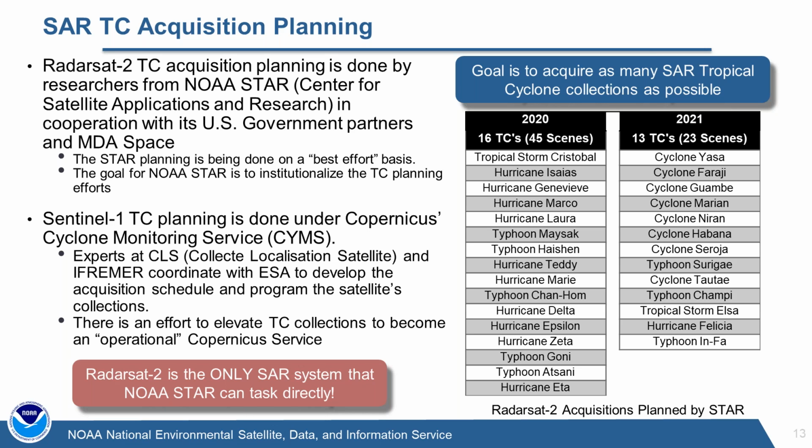Copernicus has an effort to operationalize their tropical cyclone collections, so they're continuing to elevate that. It started out as doing some basic science, but they want to move it up to a Copernicus service. Here in the US, the RadarSat-2 spacecraft is the one we have access to, and it's the only SAR currently on orbit that we can task directly to support tropical cyclones.